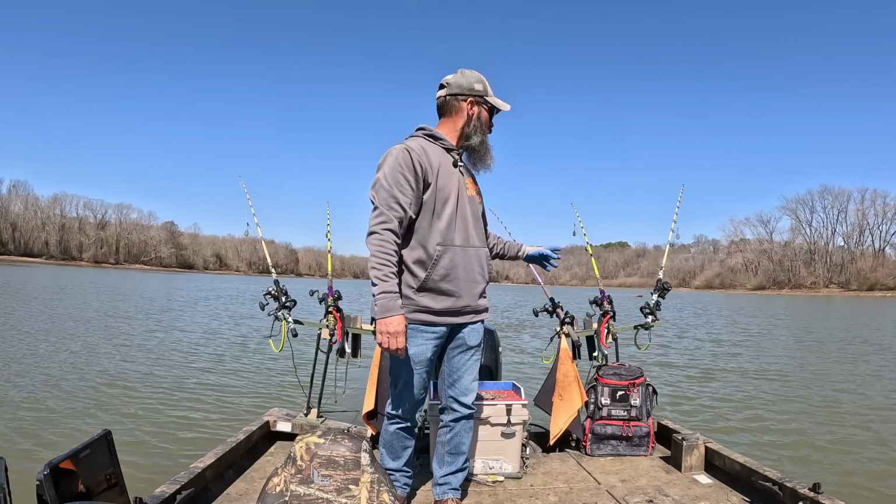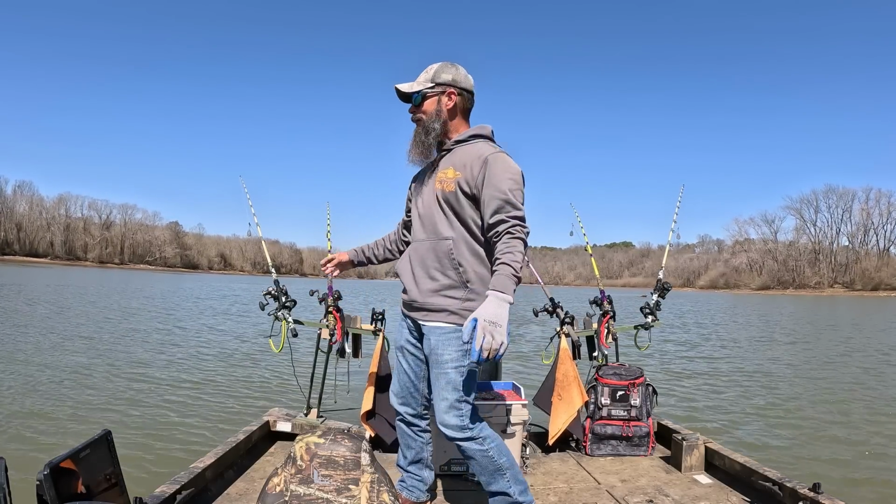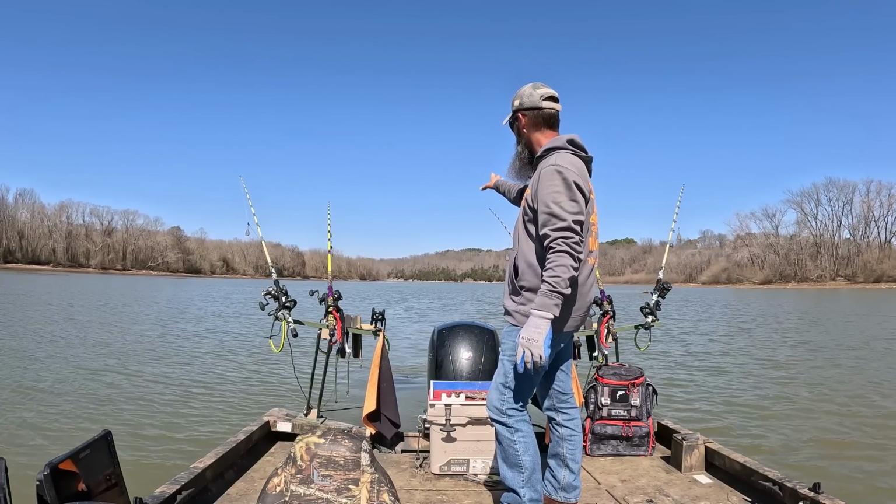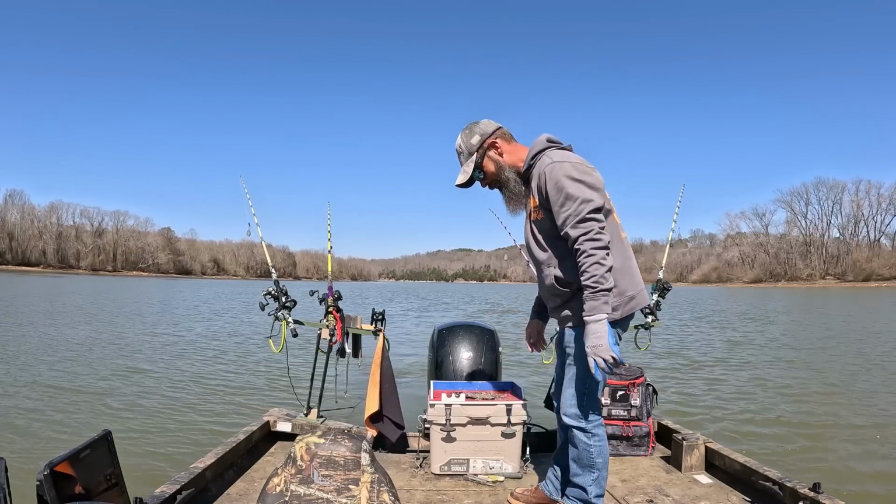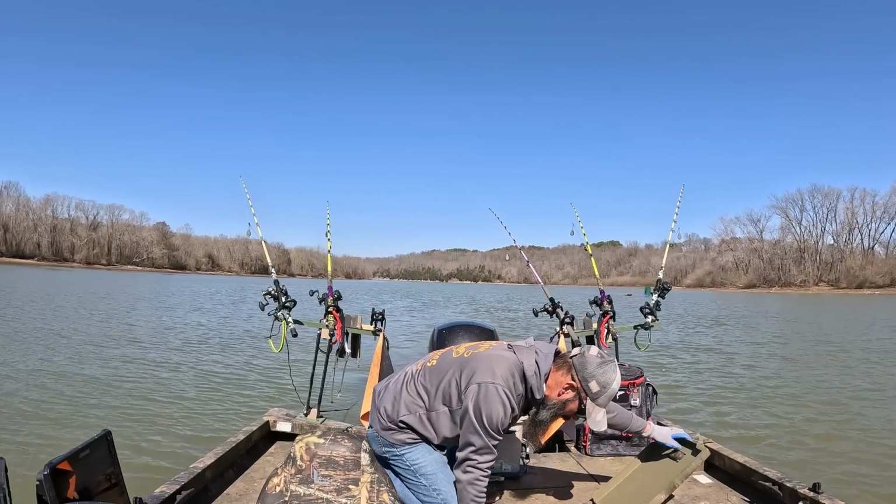So I'll be able to toss them up this way and kind of go down, which will have a lot more of that scent go down, because there's a great big hole directly behind us. I say directly, but it's on that side, but we'll essentially be fishing all this here, so hopefully we catch one moving around.